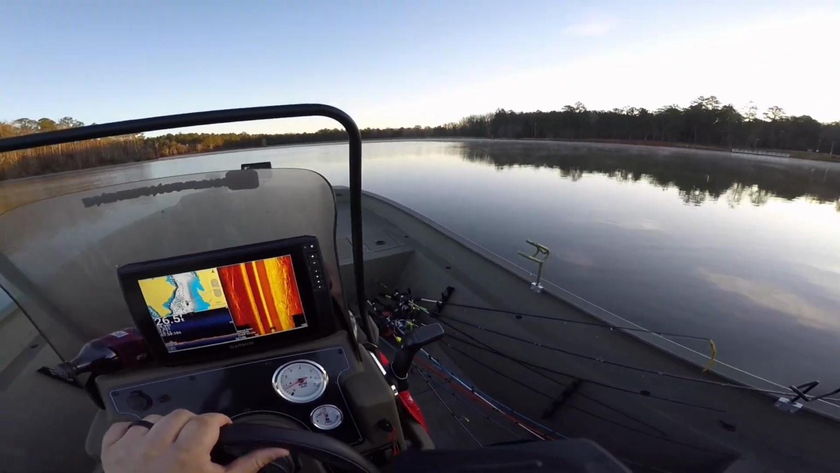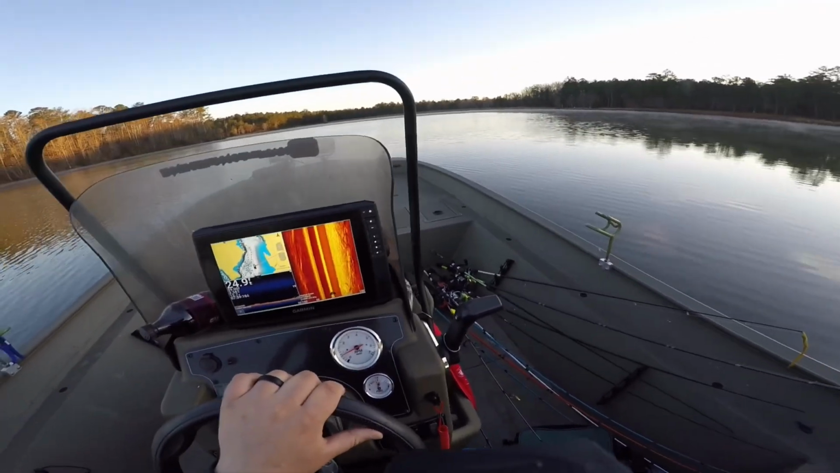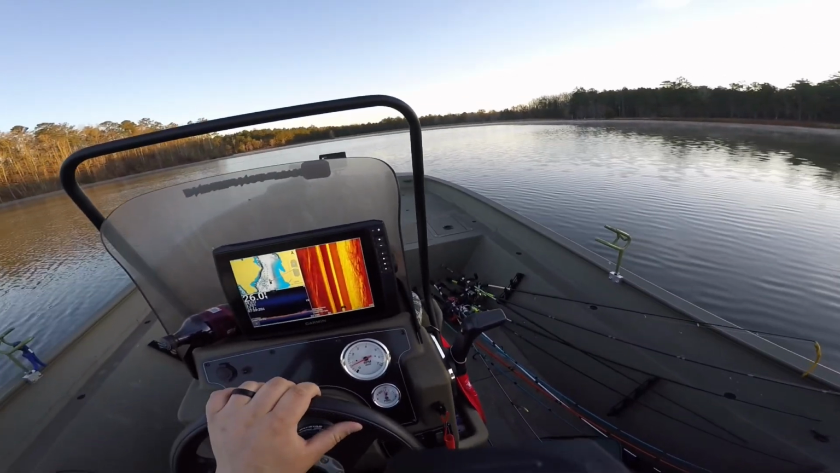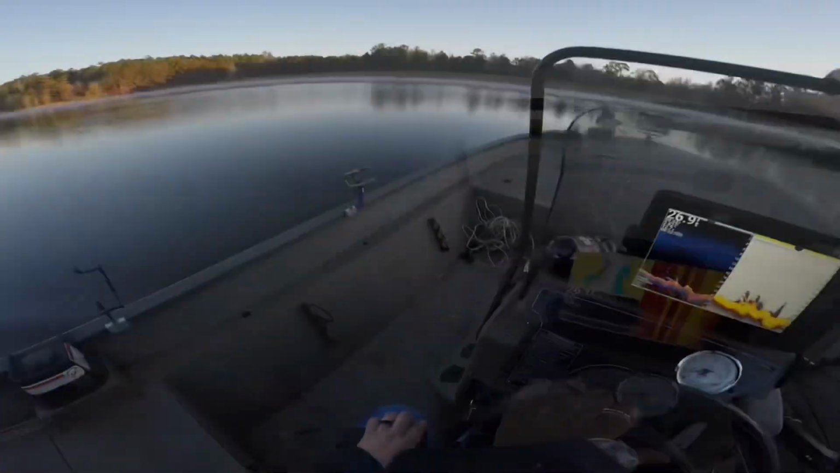Like I said, I've only been here one time. I do know at the end of this dam is a bunch of riprap, so I may start off the morning throwing a crankbait or something parallel to that rock. And then after that, we're just going to kind of go fish around.